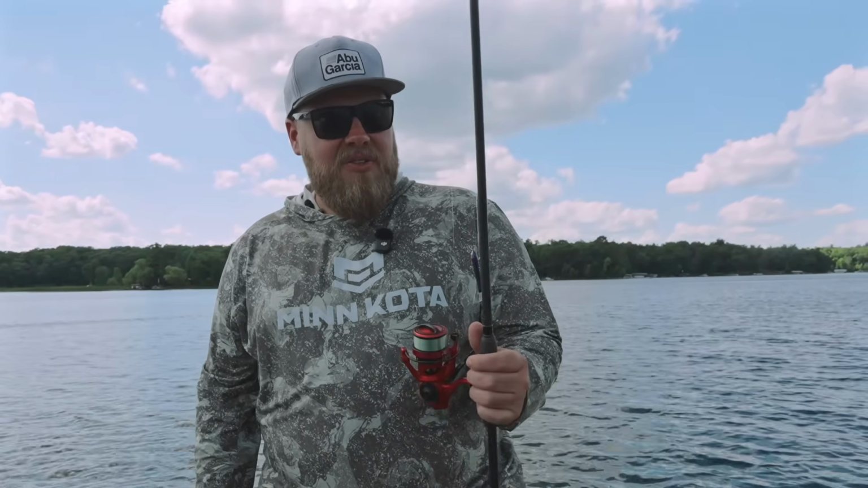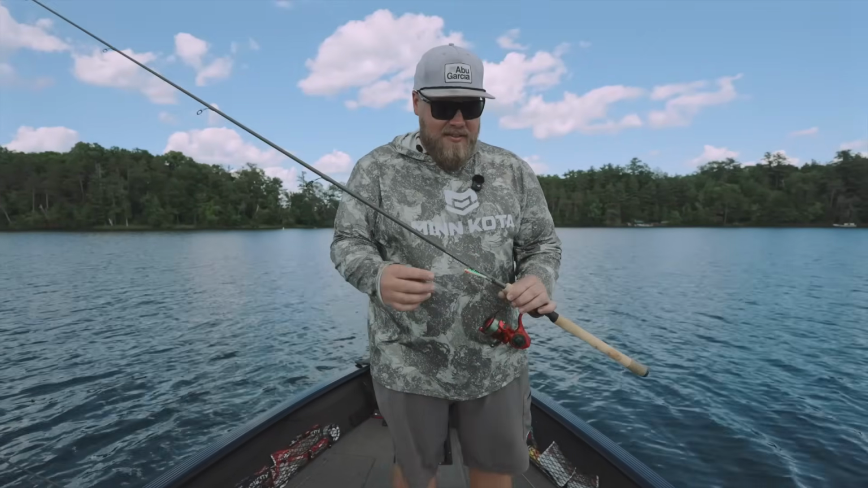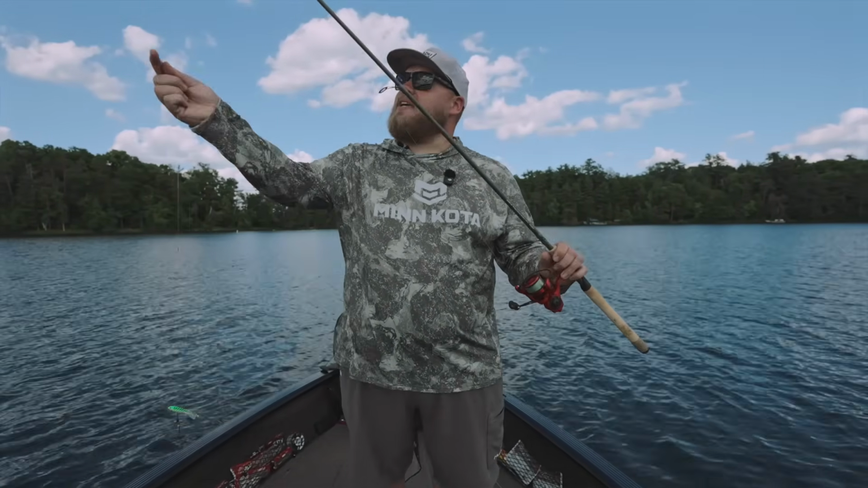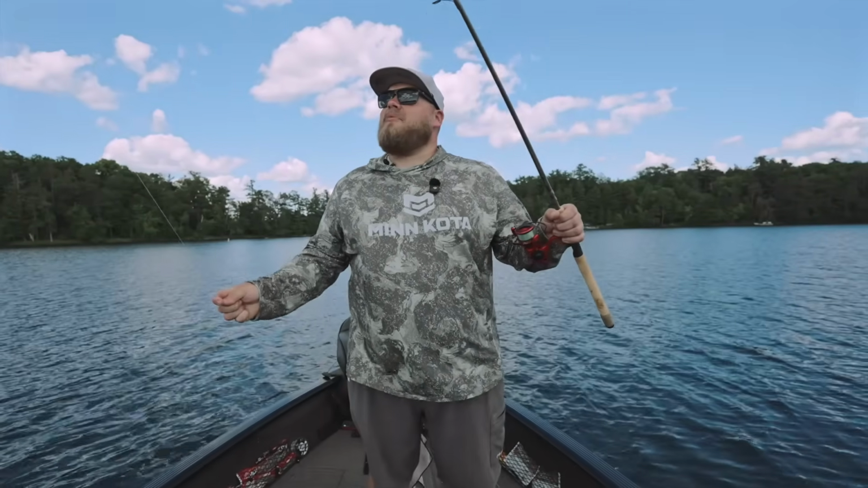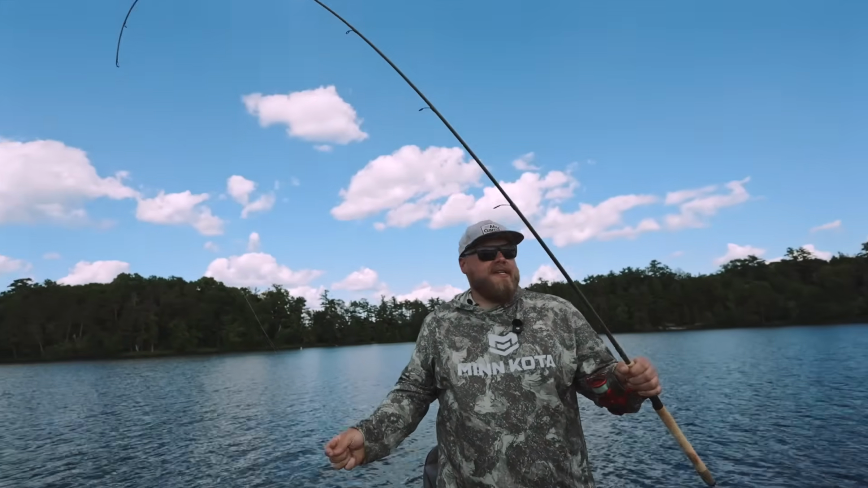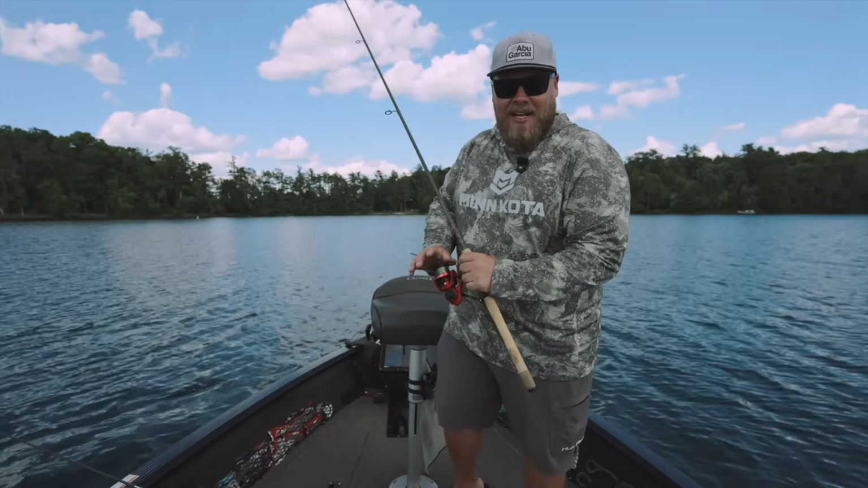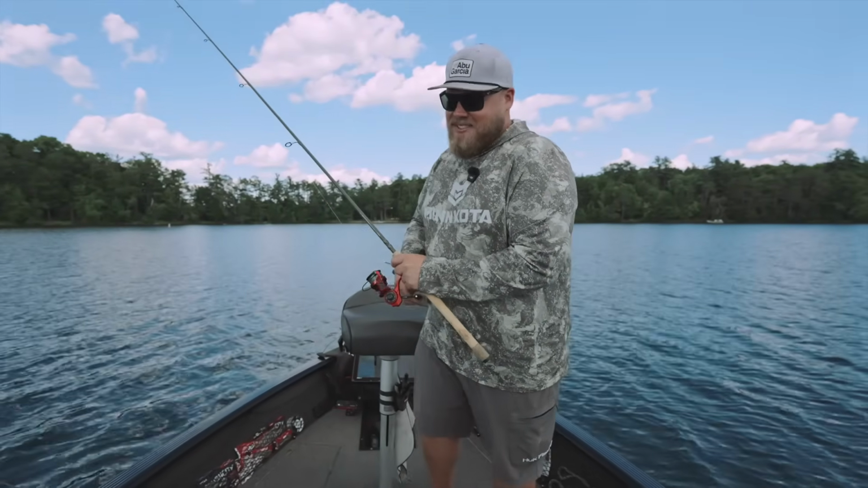Run those deep main lake structures, confirm what you're seeing on your sonar, make sure there's fish there before you fish. This right here is a killer Jigging Rap setup at a fraction of the price. It's a Fenwick Eagle 7-foot medium extra fast. I believe this rod is $110. You don't need the most sensitive rod in the universe for glide baits and Jigging Raps.